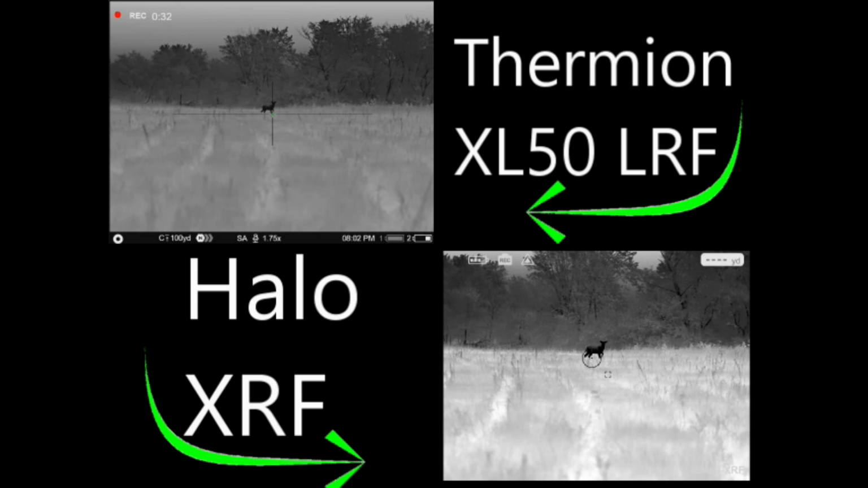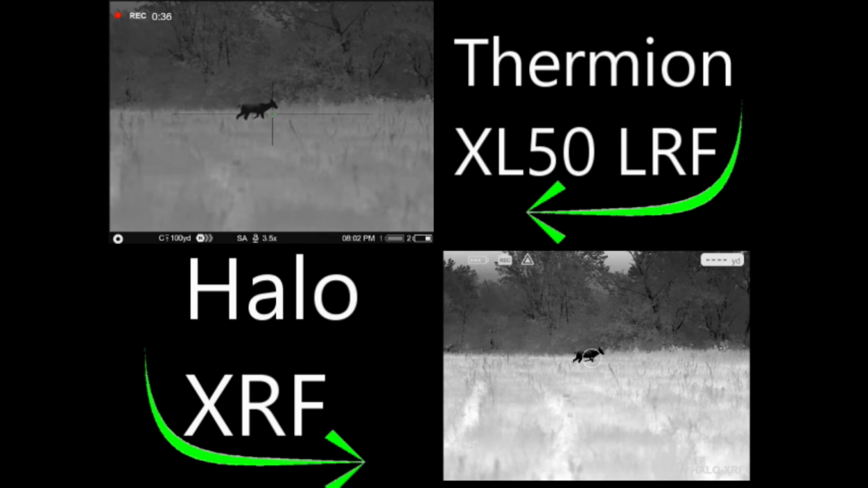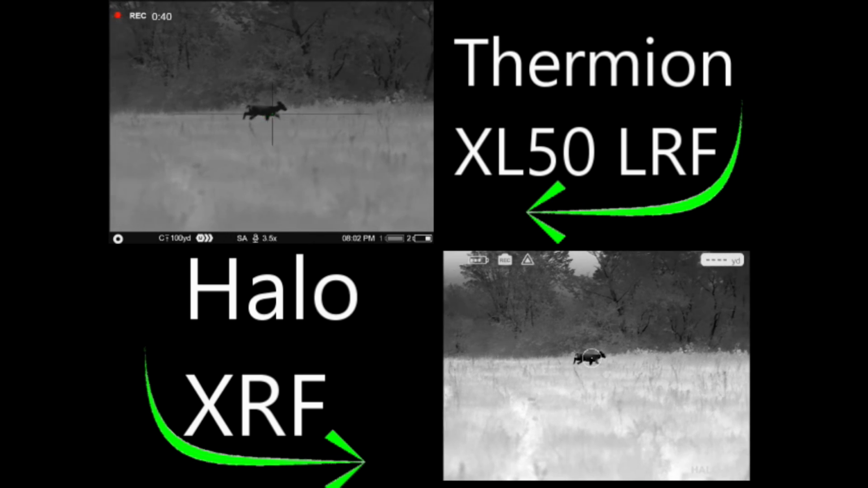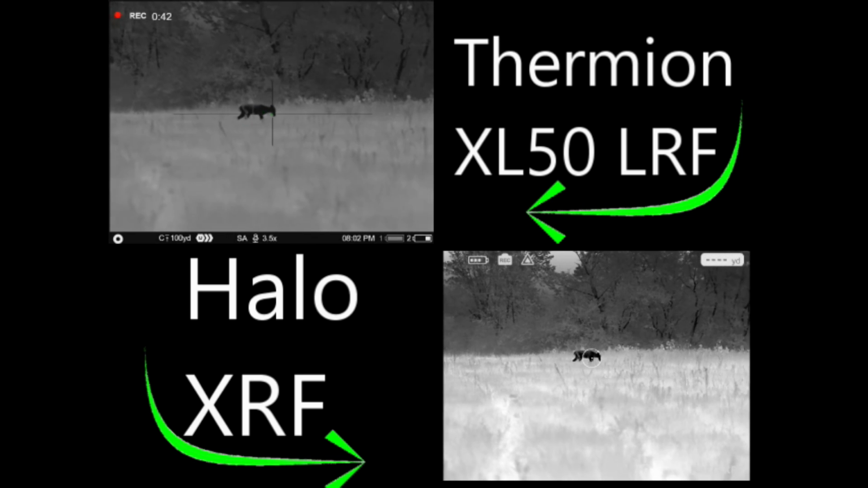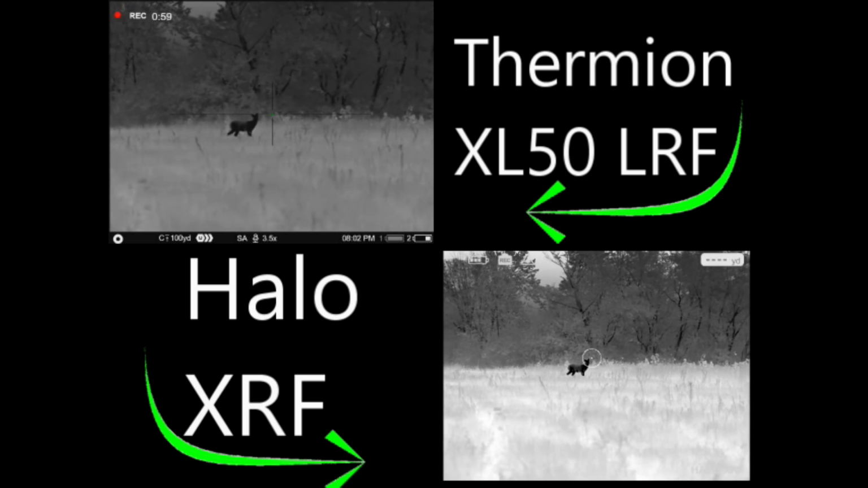Okay, so here's a little bonus footage on a deer that I was able to capture with these two side by side. Basically what I'm trying to show you here is that while the Pulsar does have almost half again as much field of view, it's still able to produce basically the same image sharpness. If you look at the edge detail, it might be a bit out of focus there, but the edge detail it's producing tells you that the resolution is pretty much 1:1.